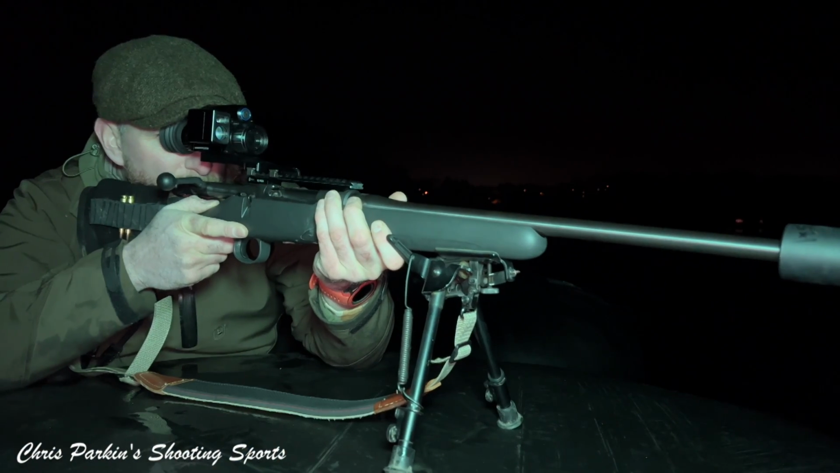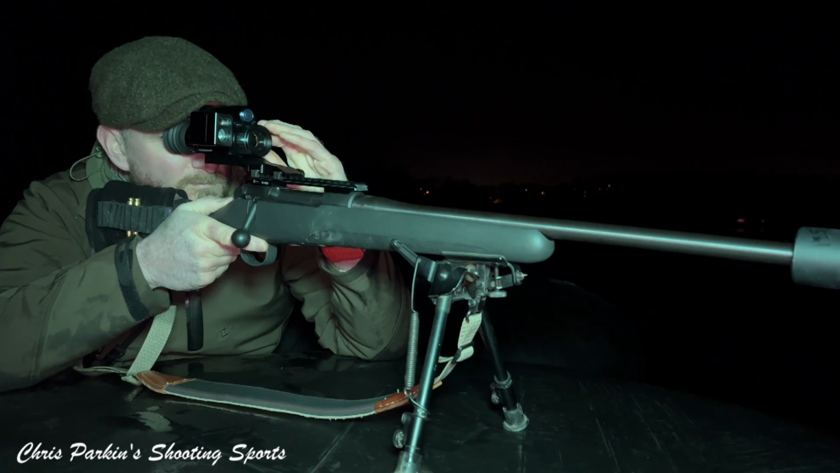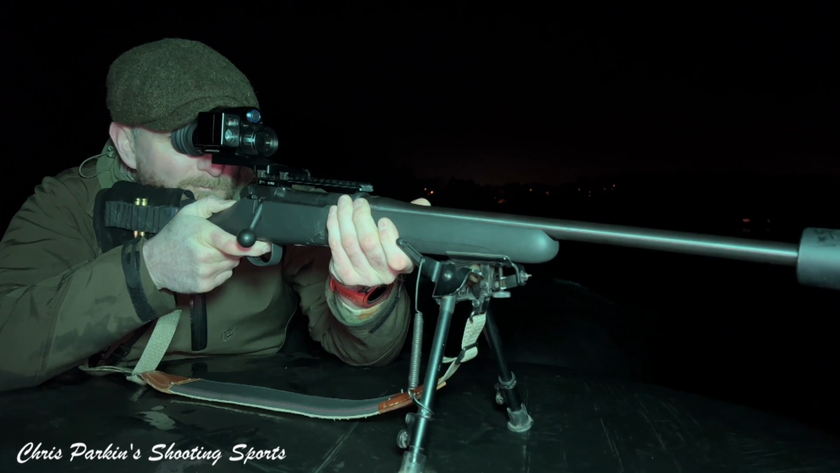The PARD is a shutterless design, so it compensates for any kind of screen discrepancies automatically without having the actual noise of a shutter opening and closing. The display gives fast, smooth resolution, and you don't have any kind of latency when animals move.